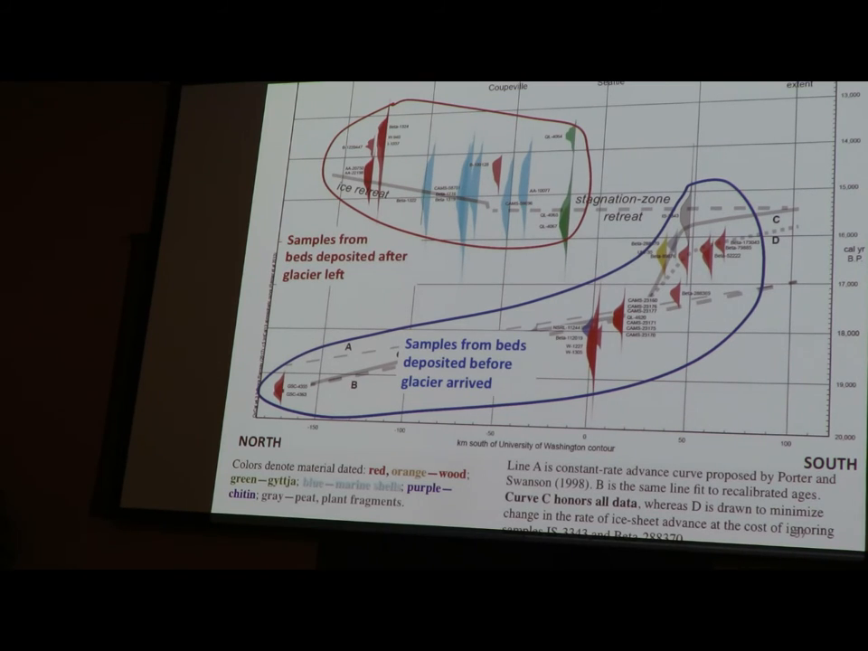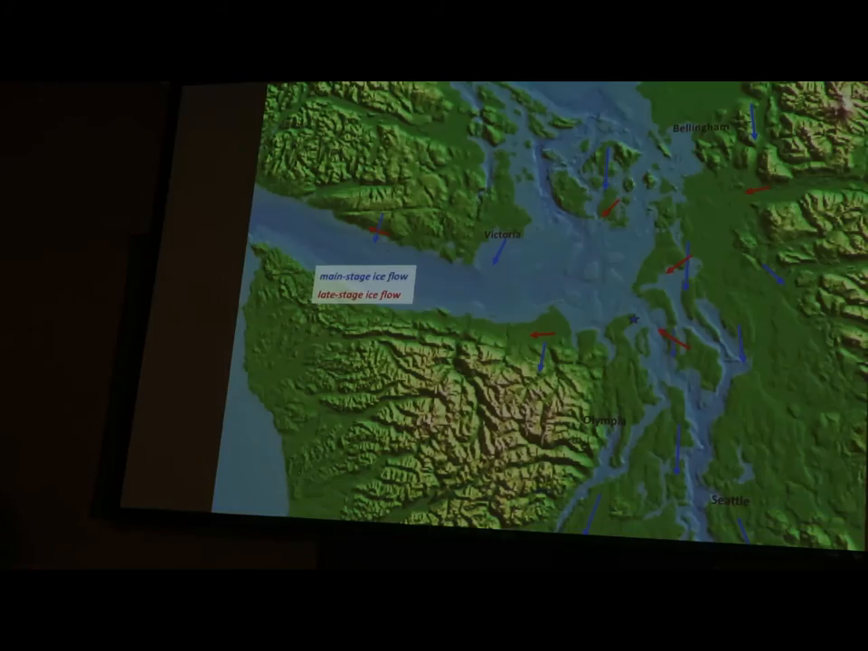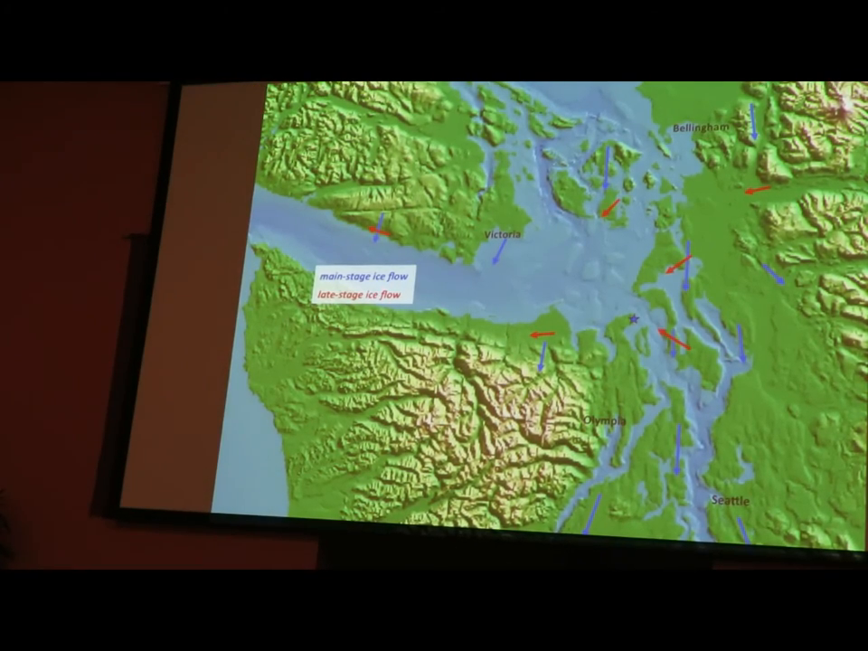I think Puget lobe retreat was fairly rapid. It might have been as little as a few centuries, maybe as little as several decades. And how did that happen? Well, again, let's go to our flow reorganization in the northern Puget lowland. The Puget lobe was fed by ice flowing over the San Juan Islands and south. At some point, that ice starts flowing to the west into the hole left by the collapsing Juan de Fuca lobe.